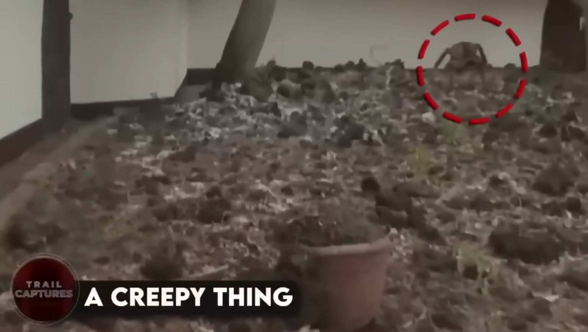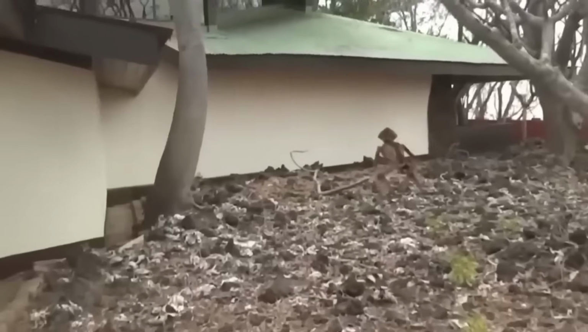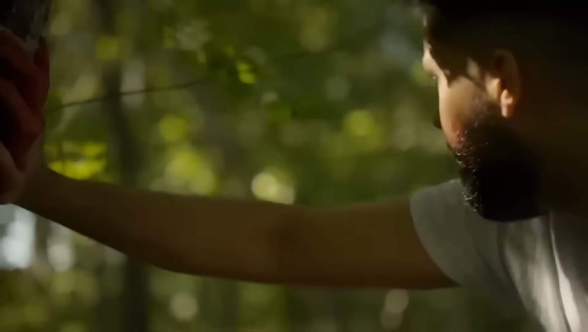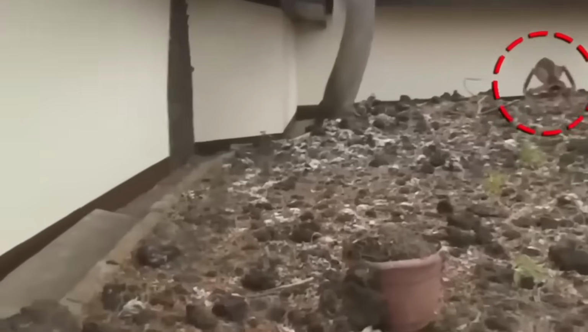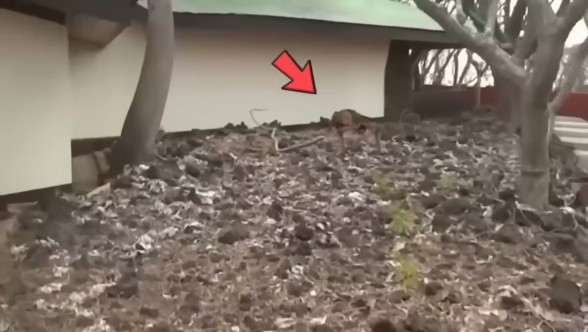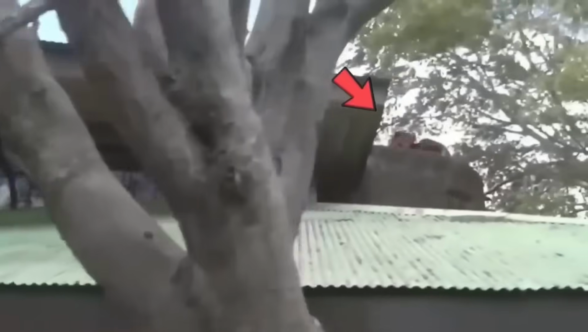A creepy thing. This man happened to capture a creepy alien-like creature on camera. He was continuously hearing noises from the back, and he had to go check. And that's how he came across this. Was it an alien, or just something fake? I guess we'll never know. But if it was true, I say we all hide in our homes, because who knows what other weirdness is lurking out there.